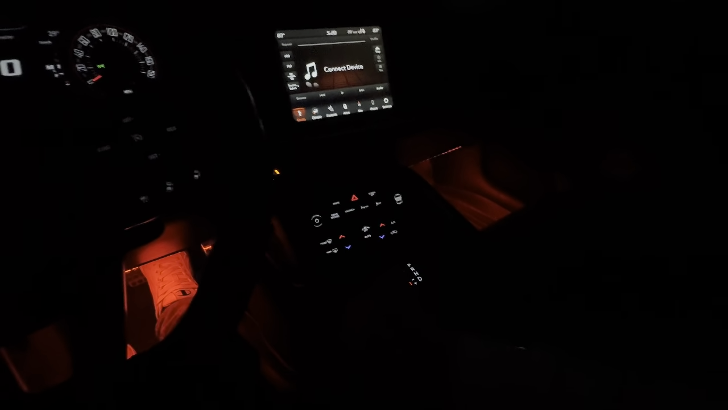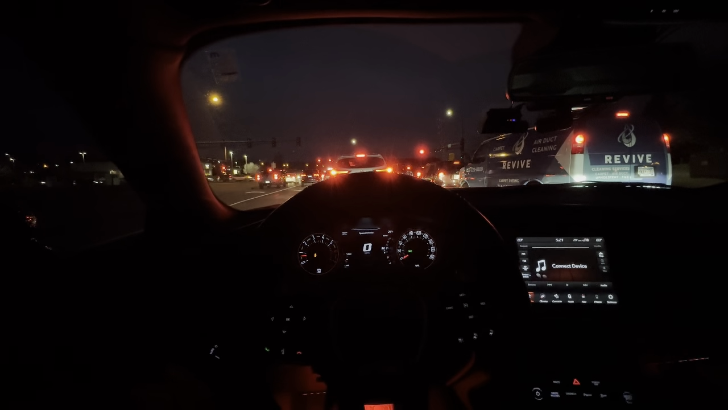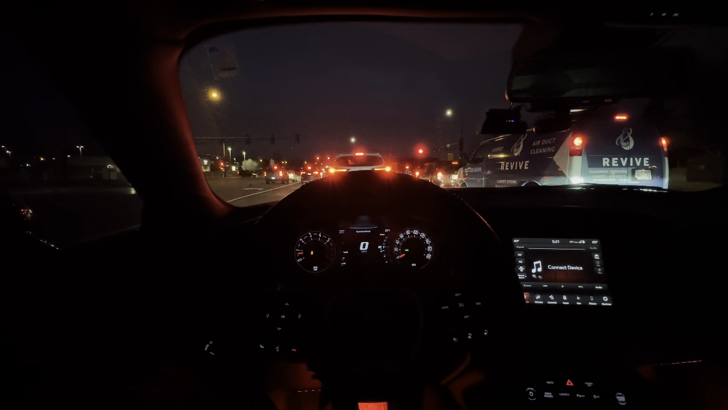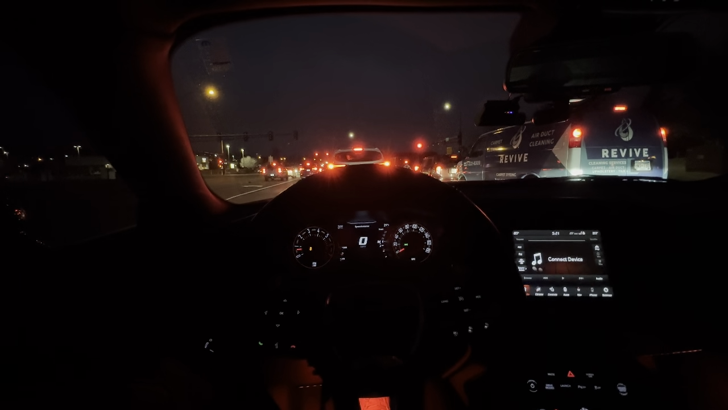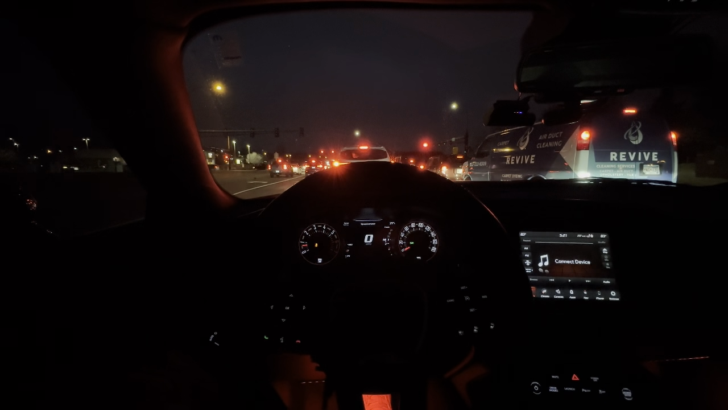So right here, you just shift to the left. Most of you guys already know that. I rarely drive this manual though. I suck at it, so don't judge me. I know you guys will probably roast me down in the comments, but it's all right. I don't really know how to drive stick at all, so I would like to learn.